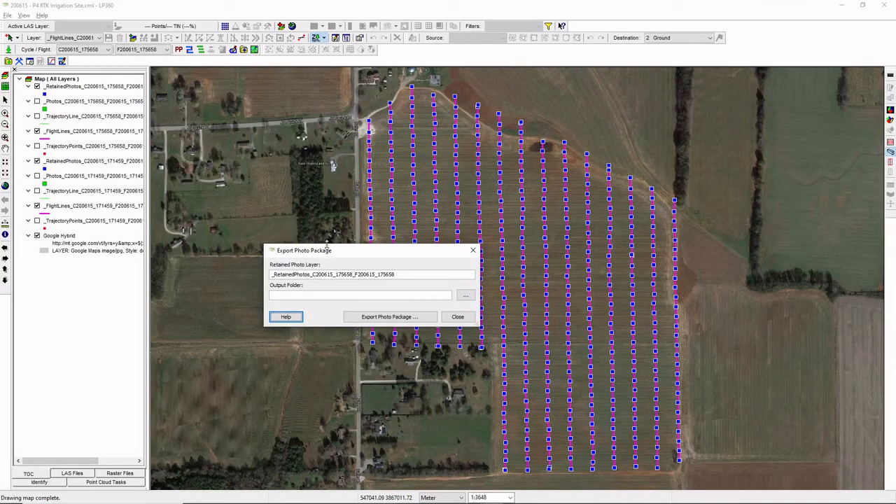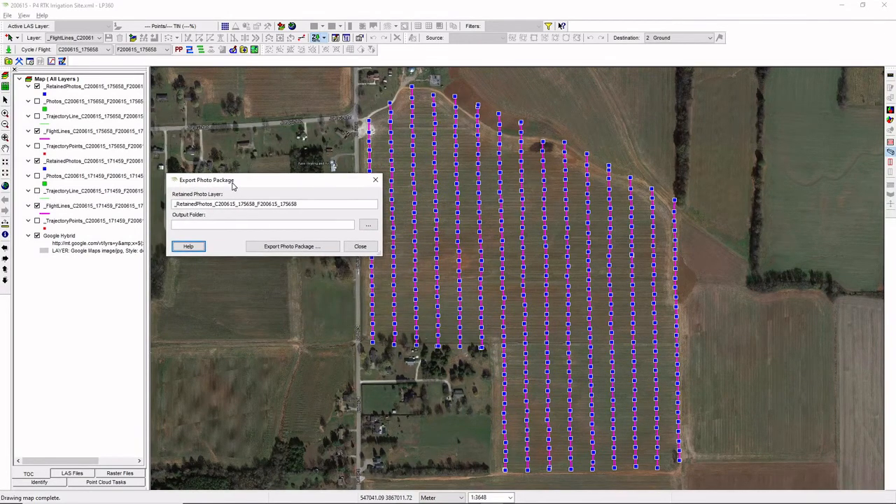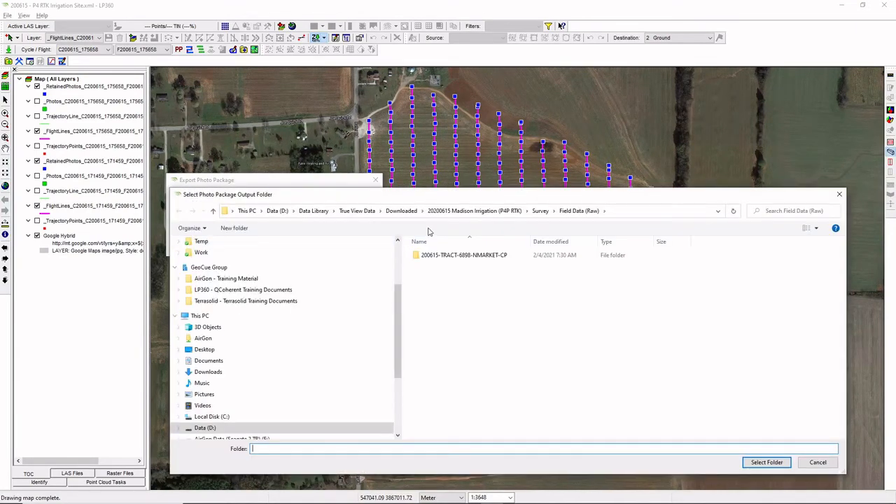And essentially, I just have two pieces of information. I need to tell it what retained photo layer I want to use and where I want to put my exported photo package. So I can see for this particular layer, it's essentially 658. I'm looking at the last 3 digits there just to identify it. And I simply need to give this a location where I want to keep my photo package.